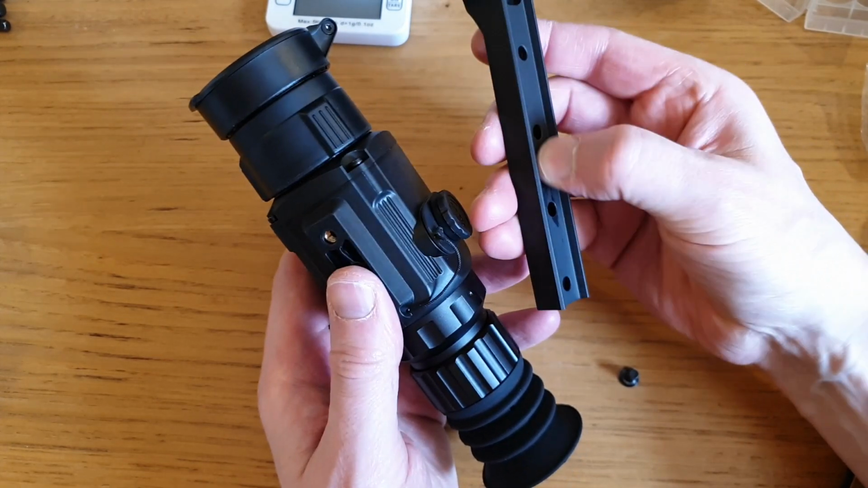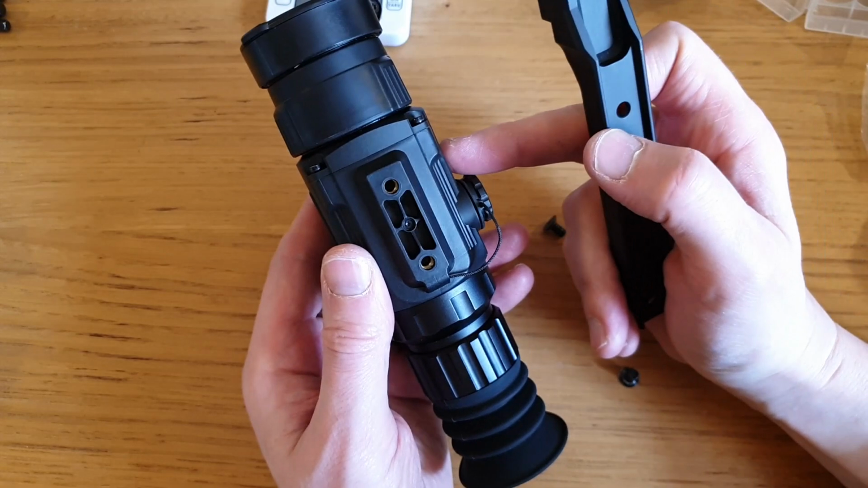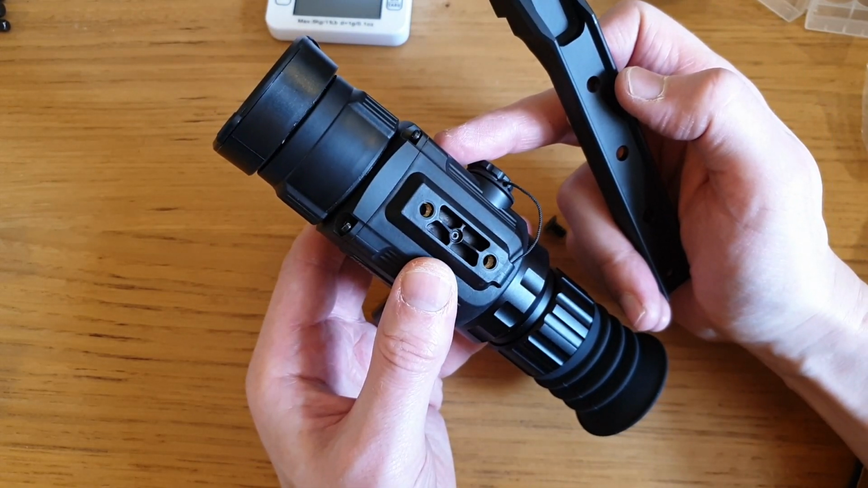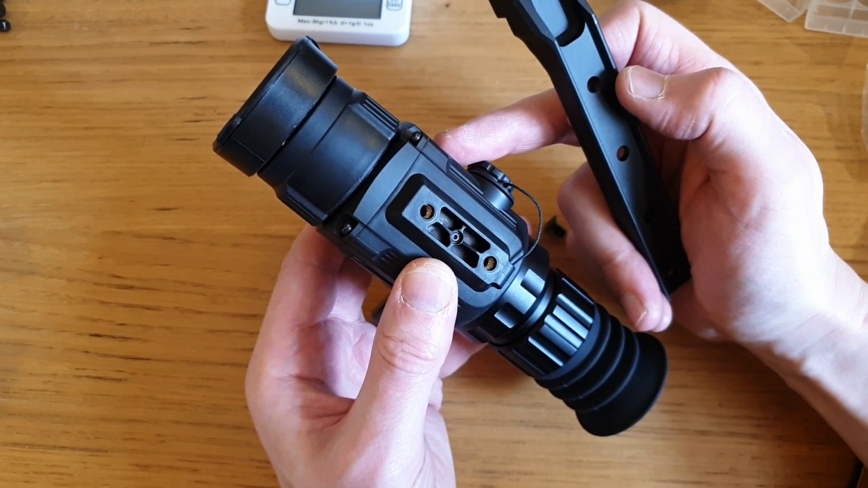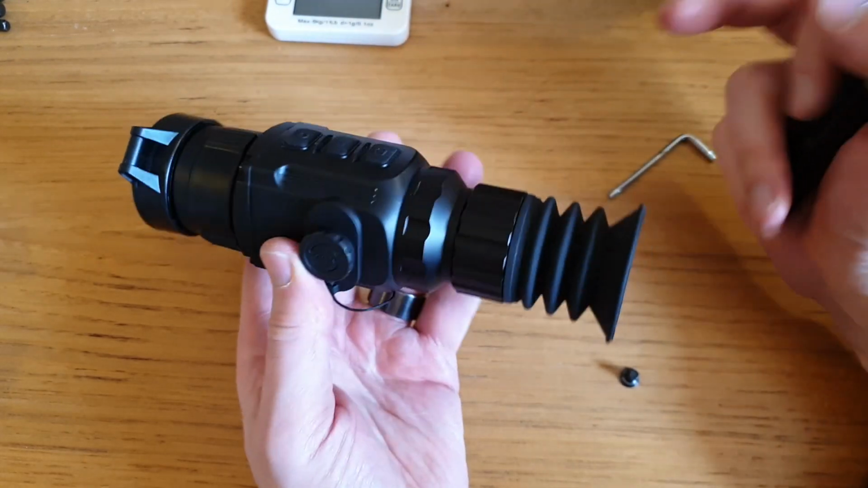I don't know how well this would accept any kind of shimming, because being a digital scope, it is possible that you might want to shim it and you want it to lift the reticle when it's zeroed into the center of the screen. I would say pros and cons.